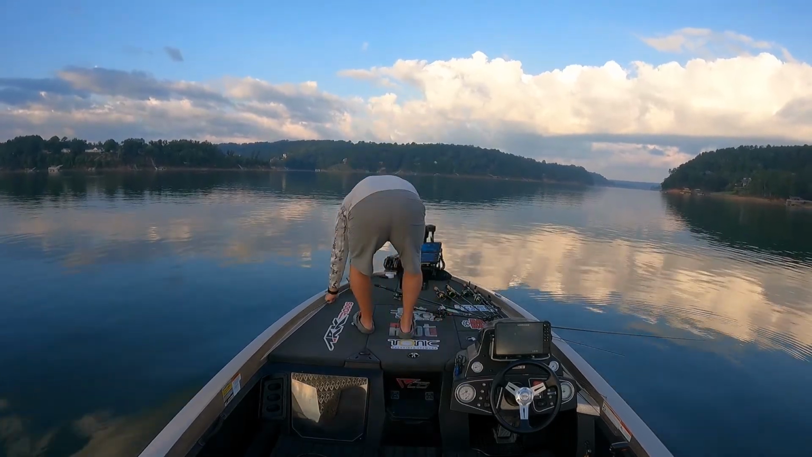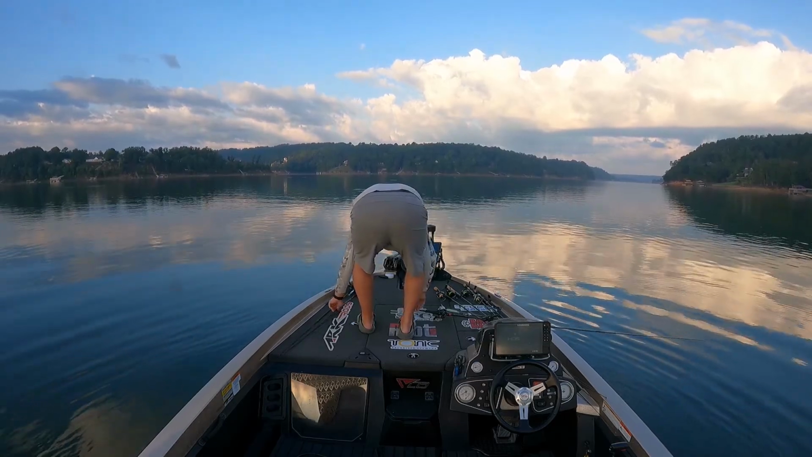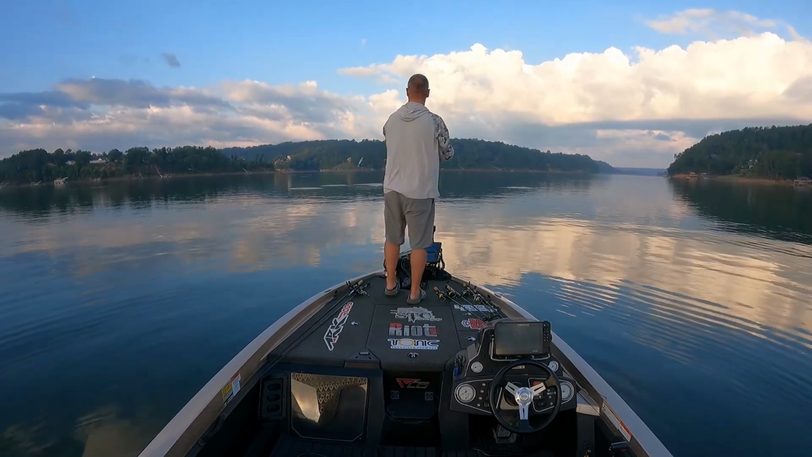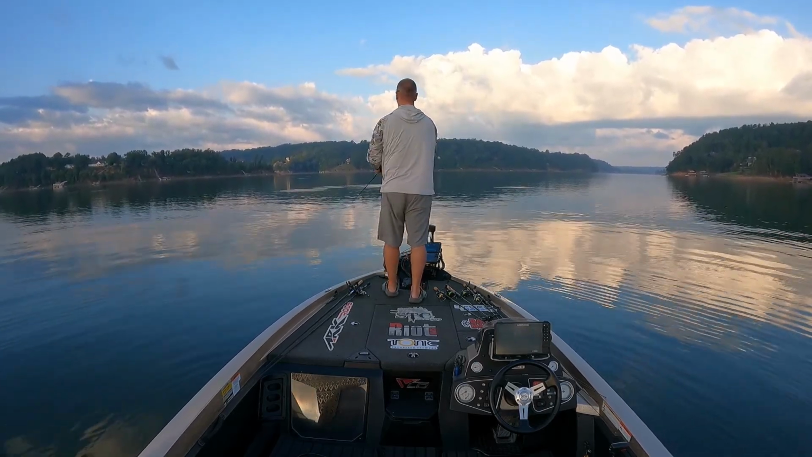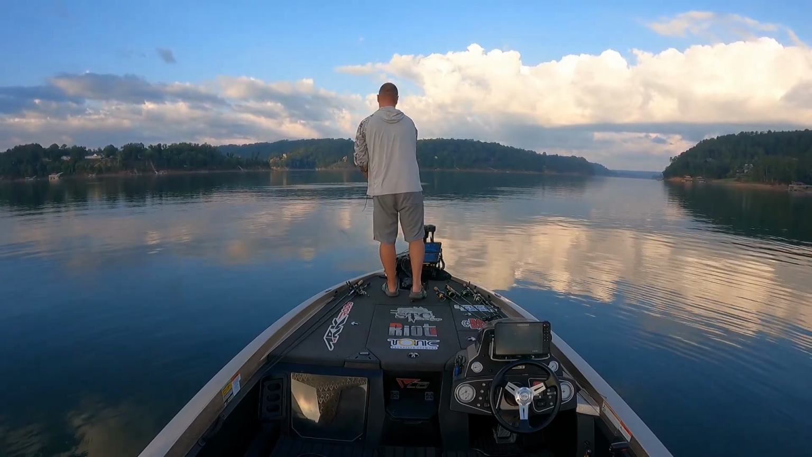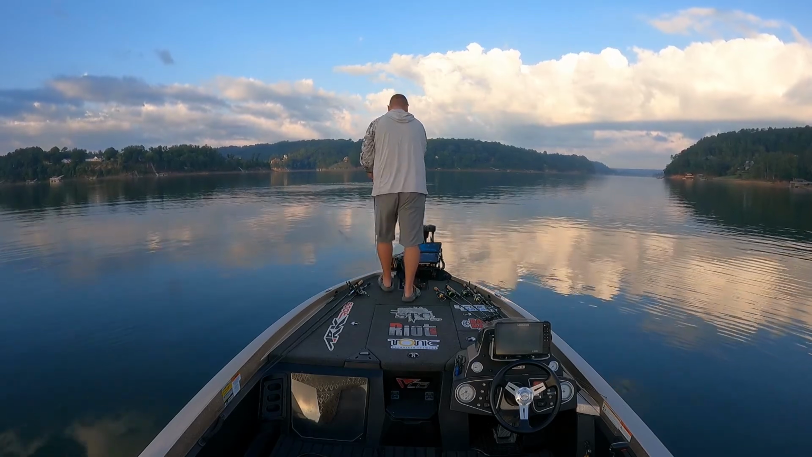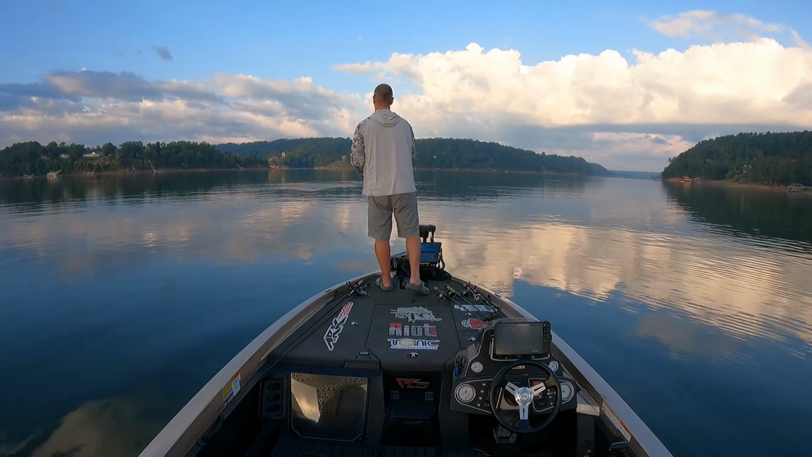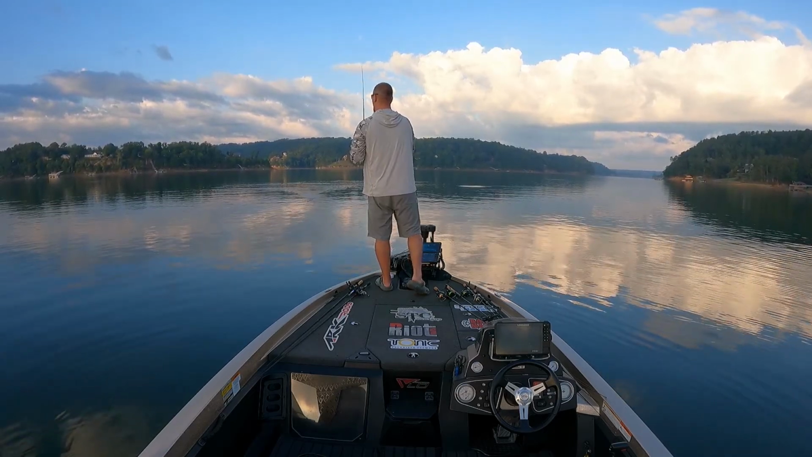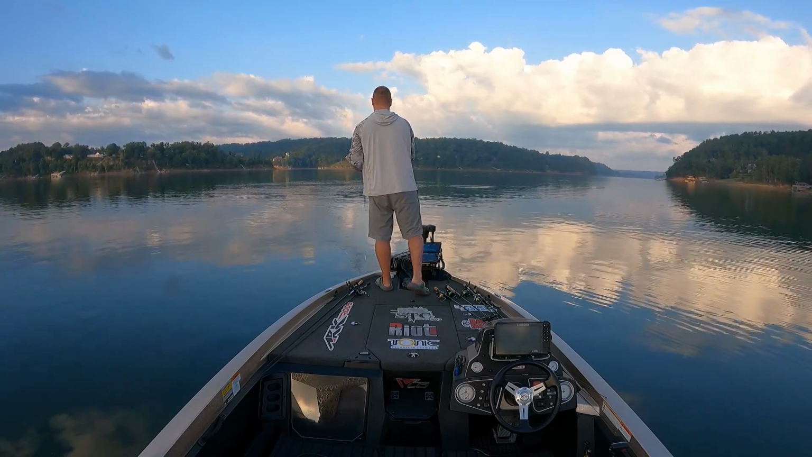Alright, so I'm getting some rods ready. Saw some blow-ups in this area, changed some baits around, so let's see what happens. There they go, blowing up. It's crazy how they're blowing up. They were schooling all out in the channel, out in the middle of no man's land. You can kind of see the bigger fish compared to the smaller fish when they're blowing up.